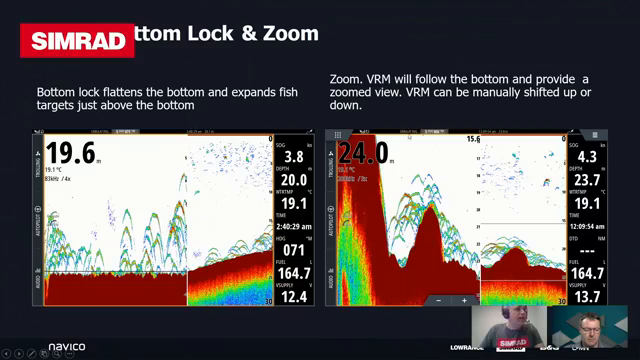The other option we have is a zoom. So again, this can be quite useful if you're wanting to search a particular piece of water for targets. And that might be if you're trolling for marlin or something like that, you're wanting to track the bottom still, but you're wanting to kind of blow up a particular area on screen.